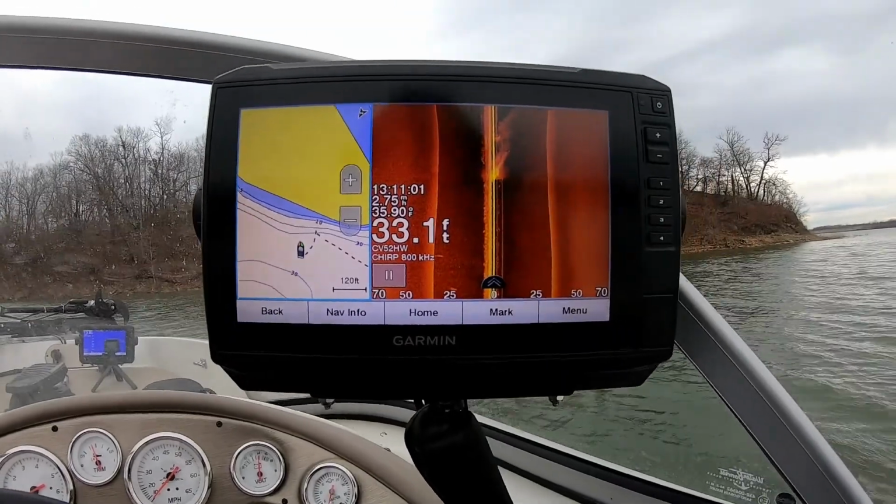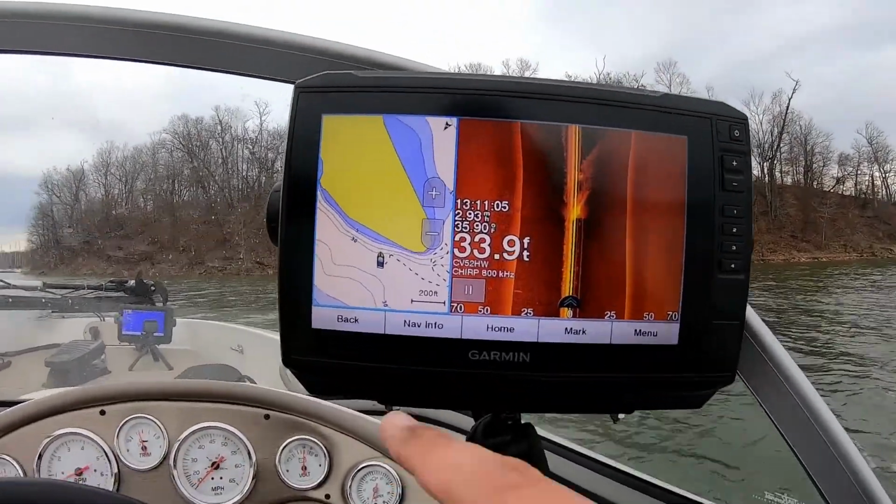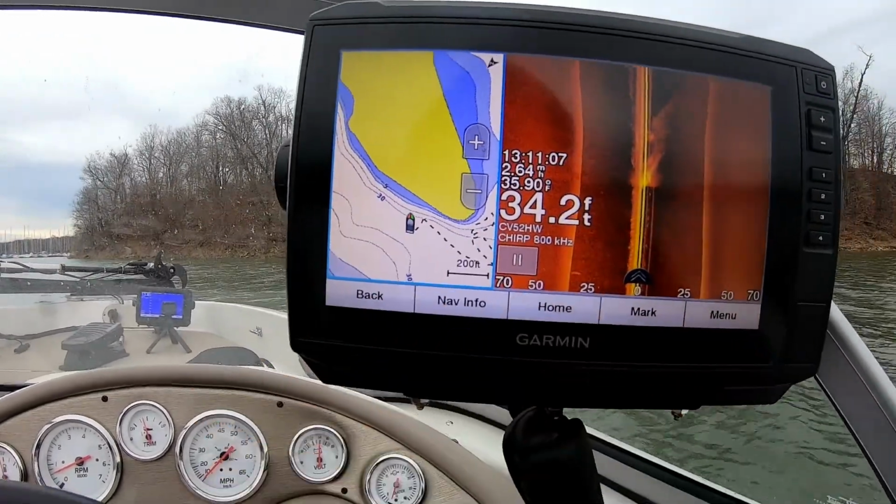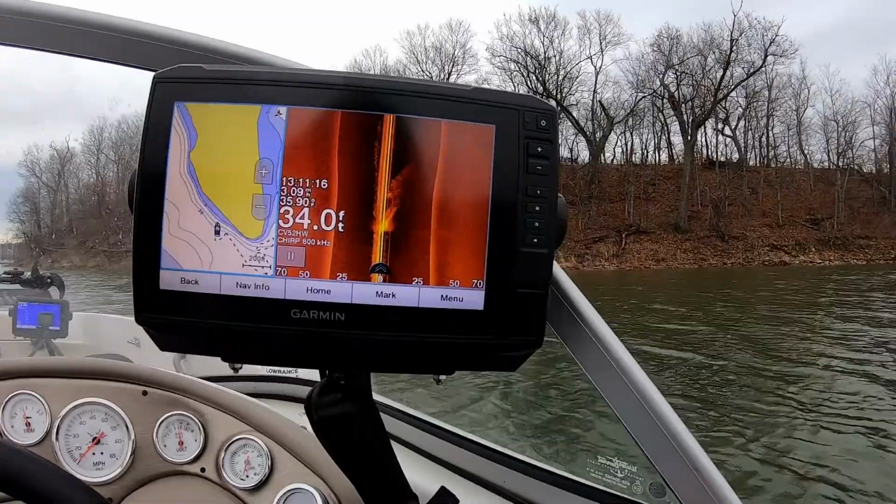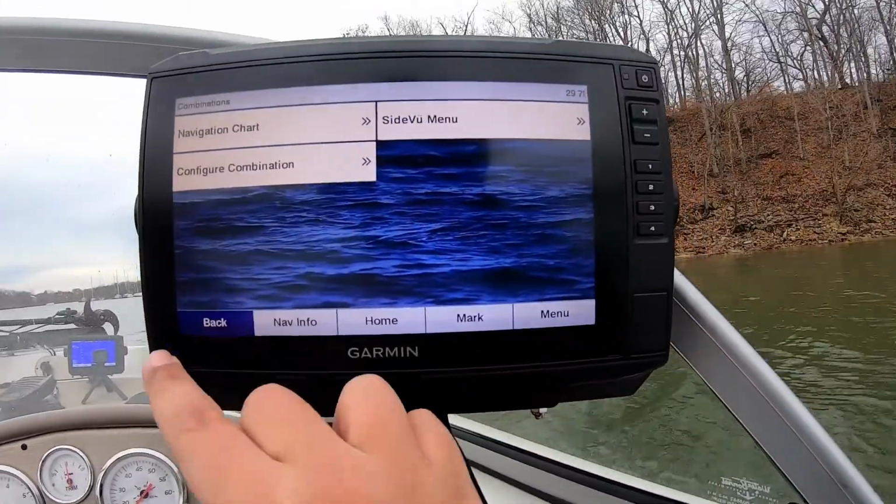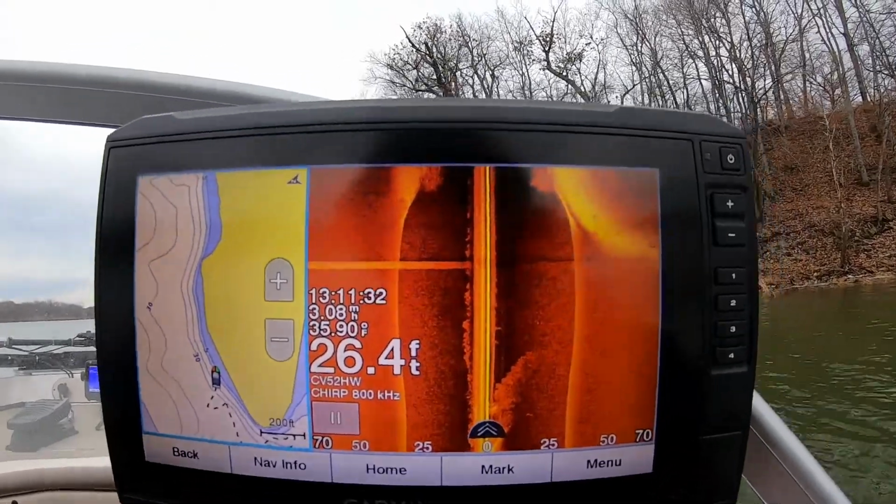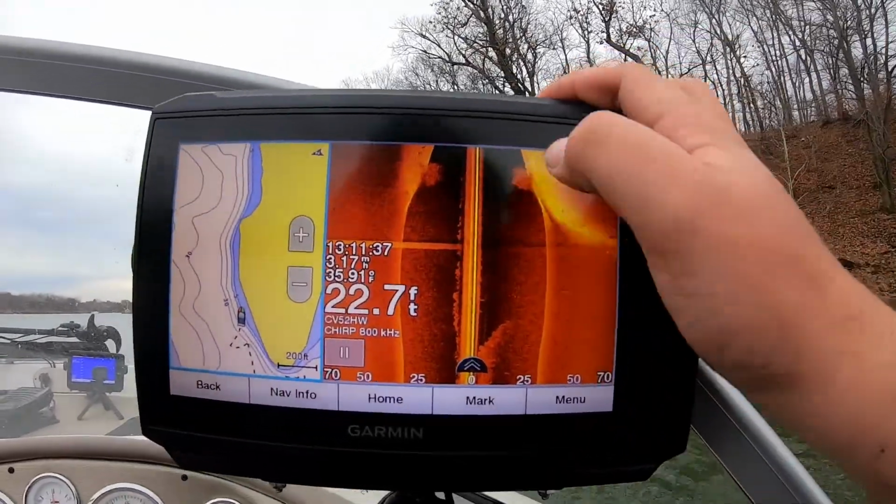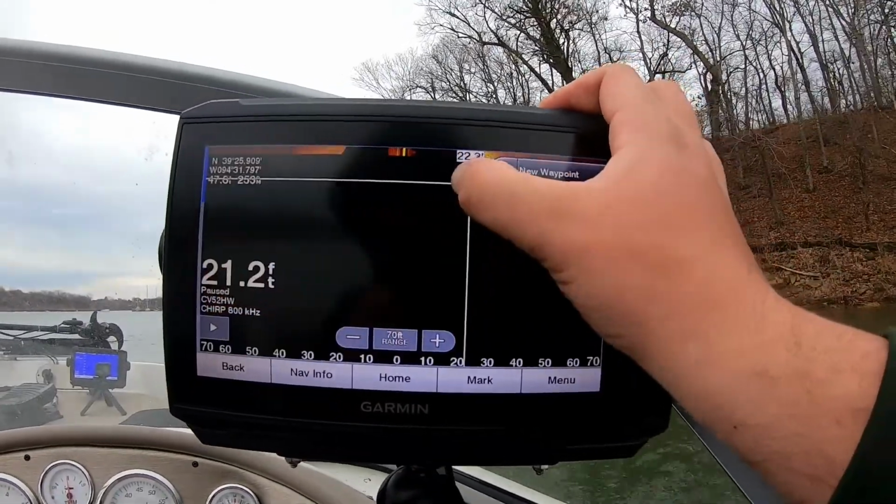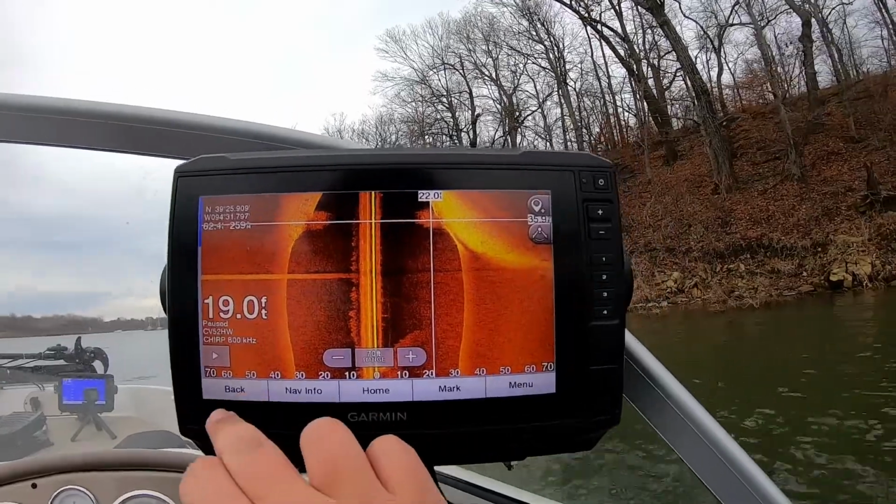So like I said, we're gonna go on a ledge right here that goes from 30 feet to 5 feet. It's kind of more like a bluff almost, and we're just gonna scan. Oh, that's not what I wanted. Oh, we're coming up on a brush pile right there. Looks like a huge brush pile. Oh my gosh. Create a waypoint, back it up. Let's not run into the